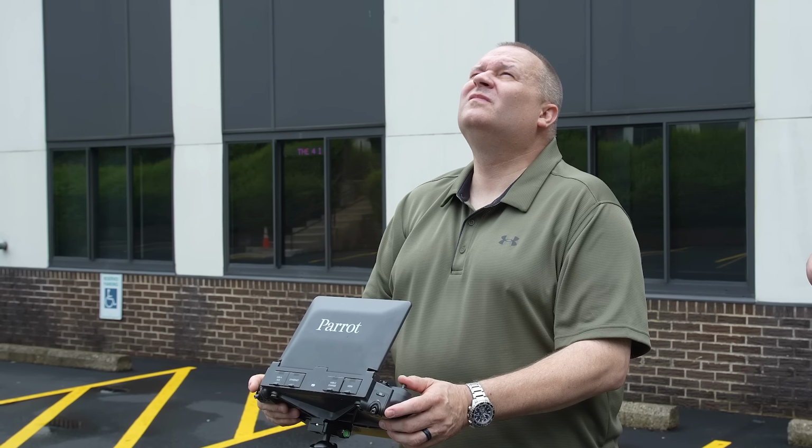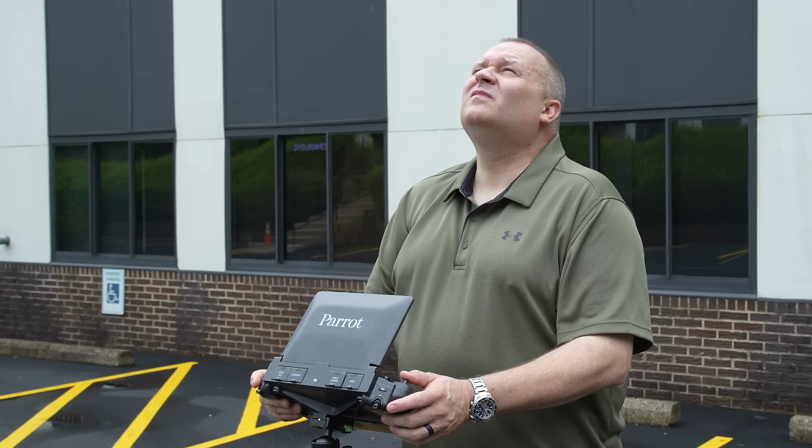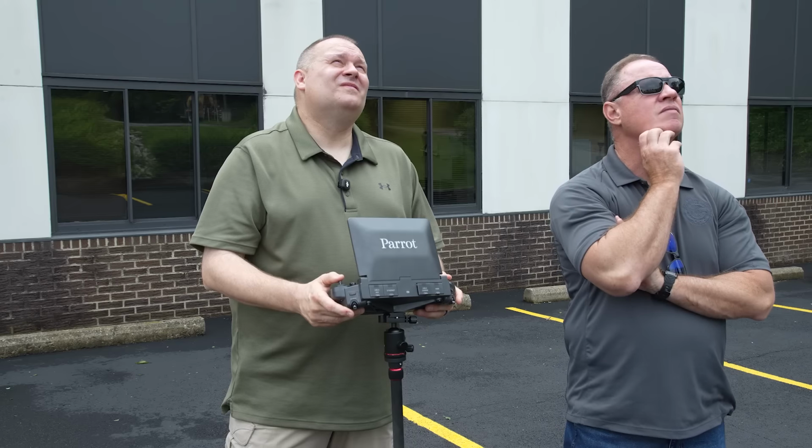So, my name is Don Seipolt. I've been in public safety now for approximately 27 years. The things I like about this craft, discussed before, the battery life of it. I know it's the heavier duty battery, between 50 and 55 minutes. That's nice from a position as far as public safety. I like the controls. It's a very, very solid platform.